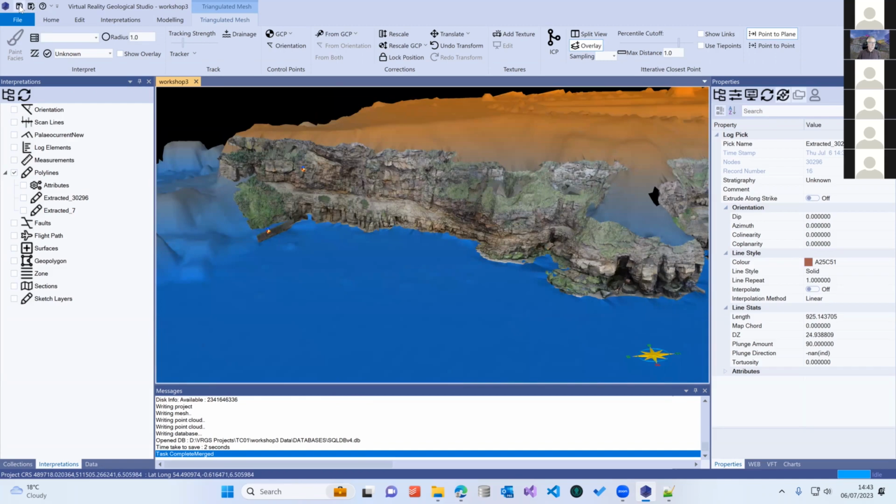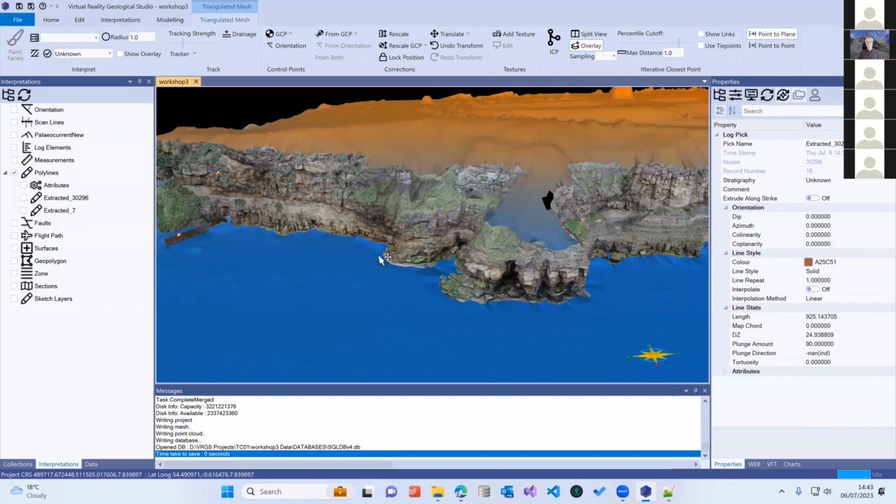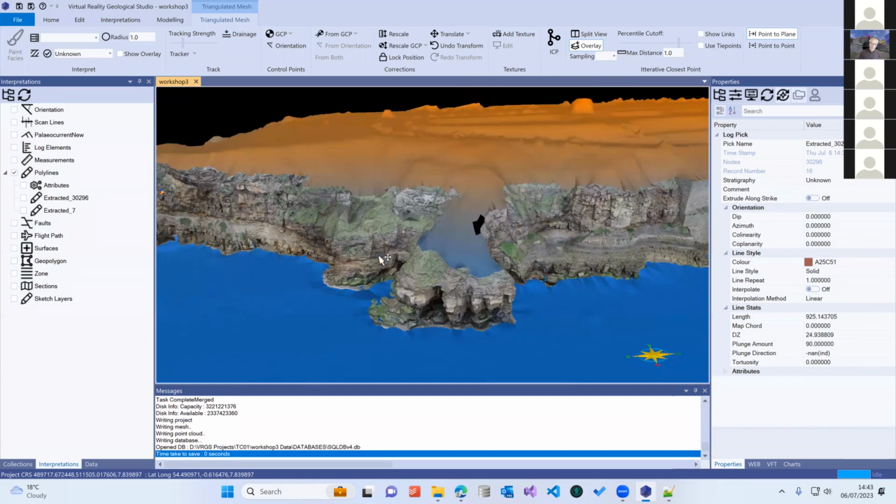Right. A good point to save. That's georeferencing data, merging different data sets and integrating your outcrop model with digital elevation data.